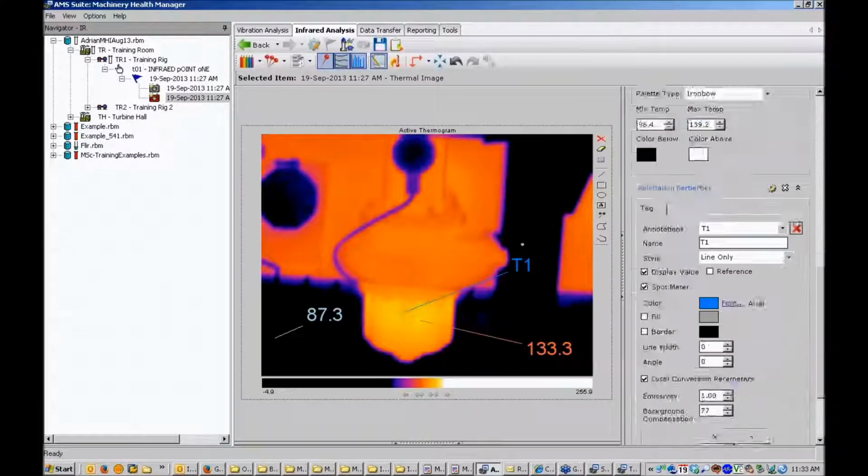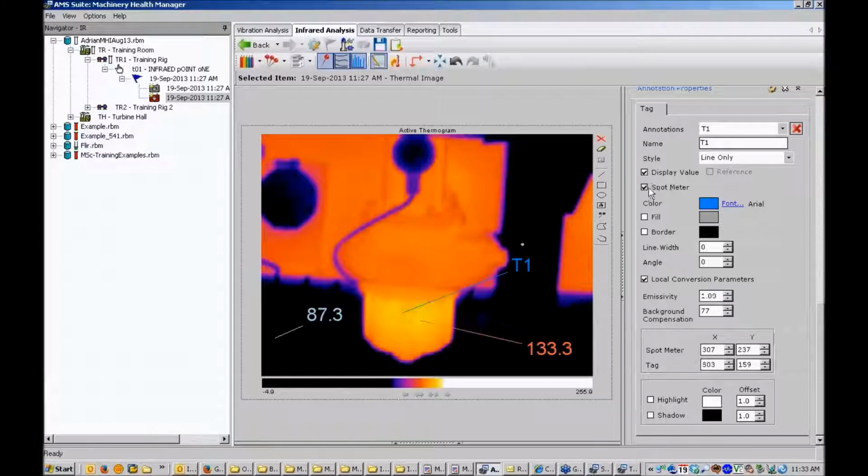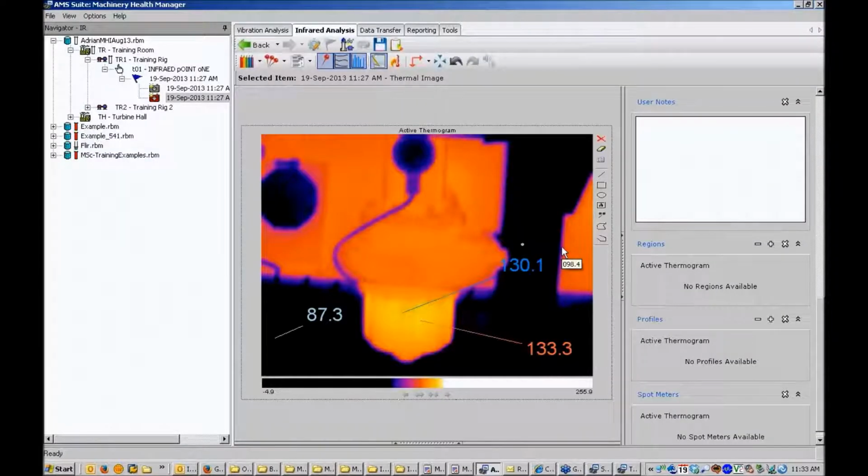So I'm just going to change something here. Under annotation properties, I can change that to show a temperature instead. So now when I move that point around, you can see that the temperature is changing. Another thing you might have noticed is as I move my cursor around the image, there is what's known as a cursor readout. So next to the cursor itself is a temperature value. So whatever location on the image, so there, that area is 96 or 130 on the hot part of that lube pump.